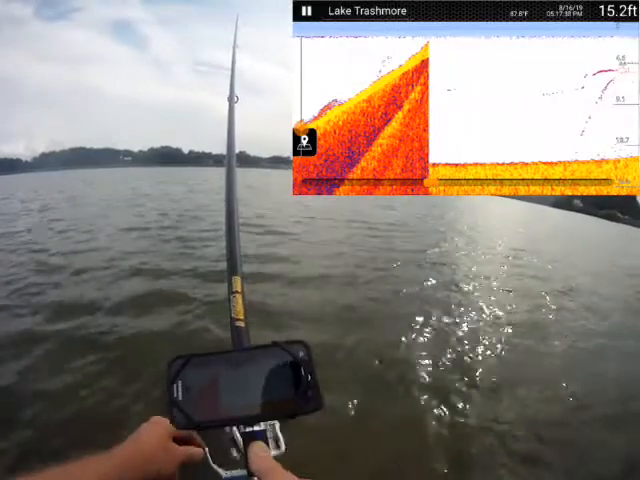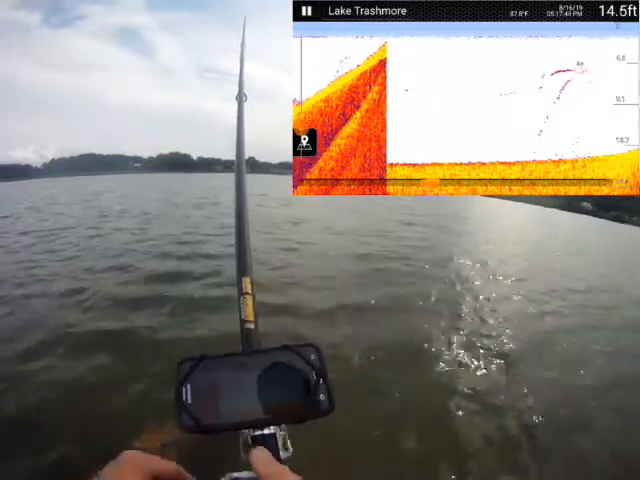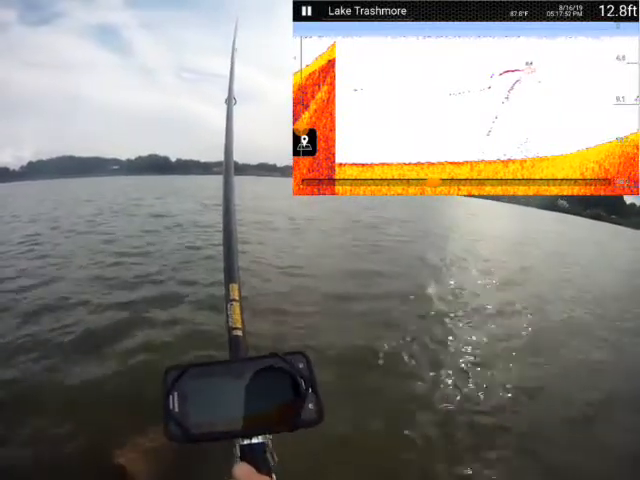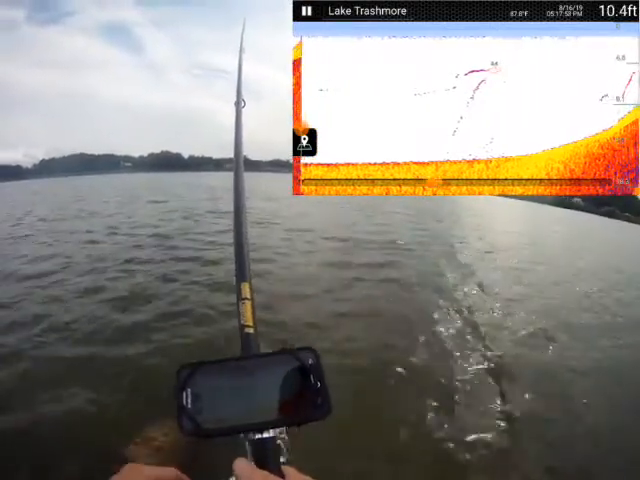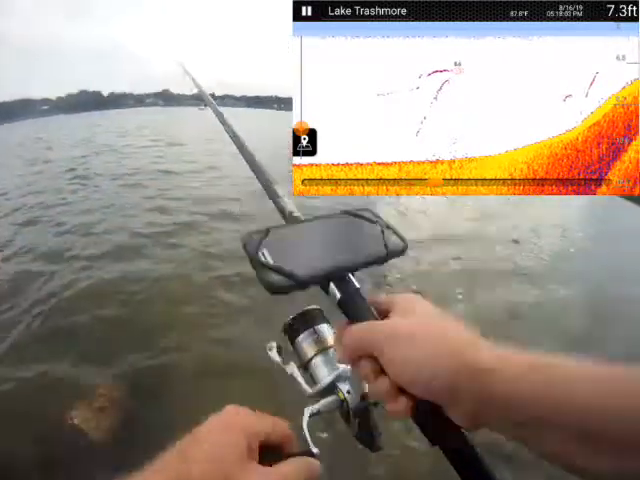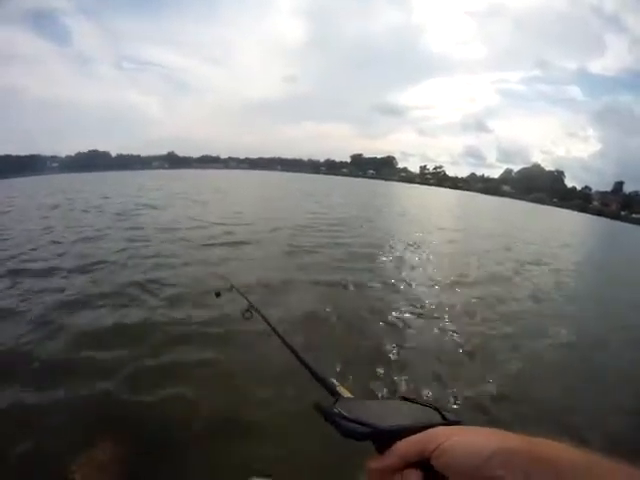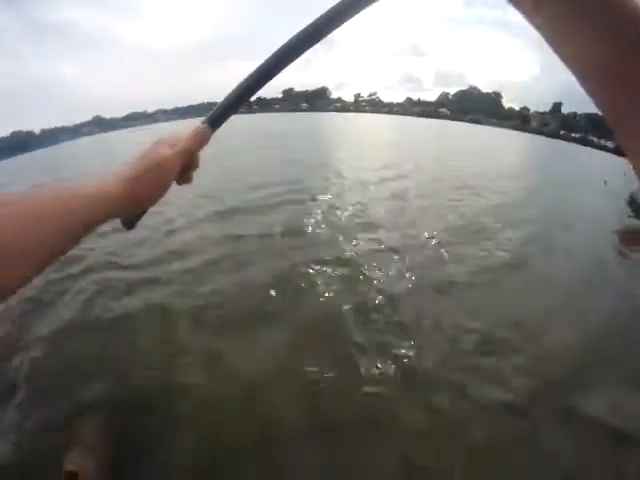Well, there's a few fish up in the mid depths. This is not where I would fish. There's some kind of a fish right there. But really not a lot. All right. Let's try a little further over.